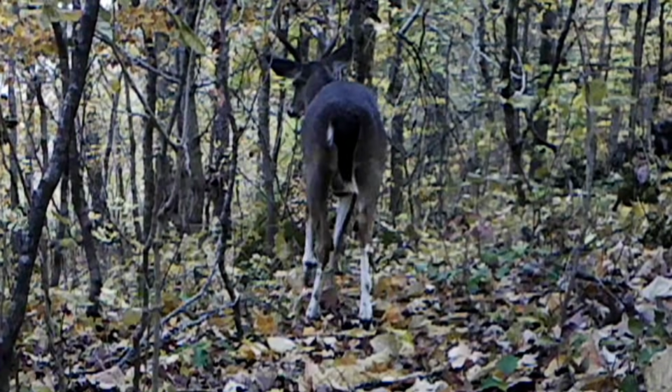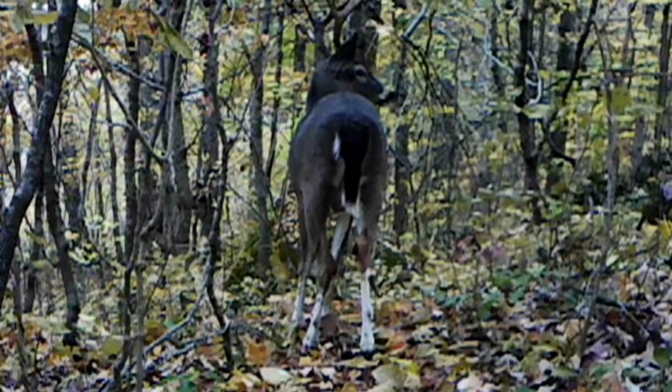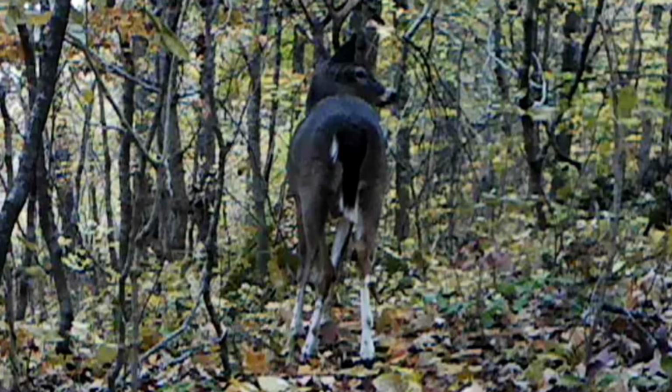But right here's old Spot, I call him. I could get a picture of him facing the camera. That's a pretty deer right there. What a pretty figure on that deer. Looks like at least an 8-point.